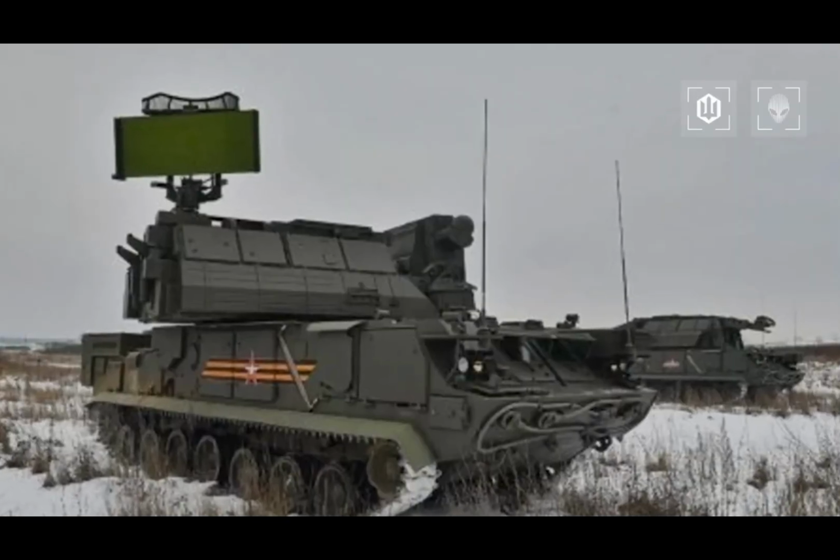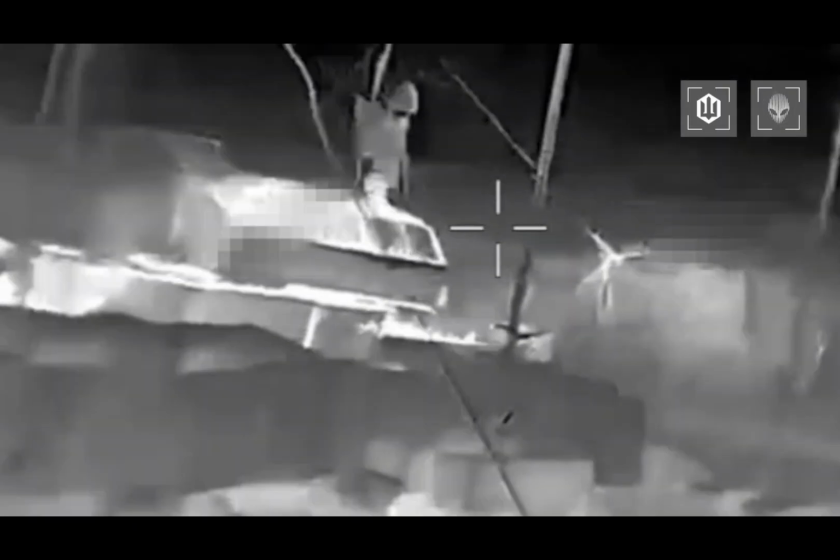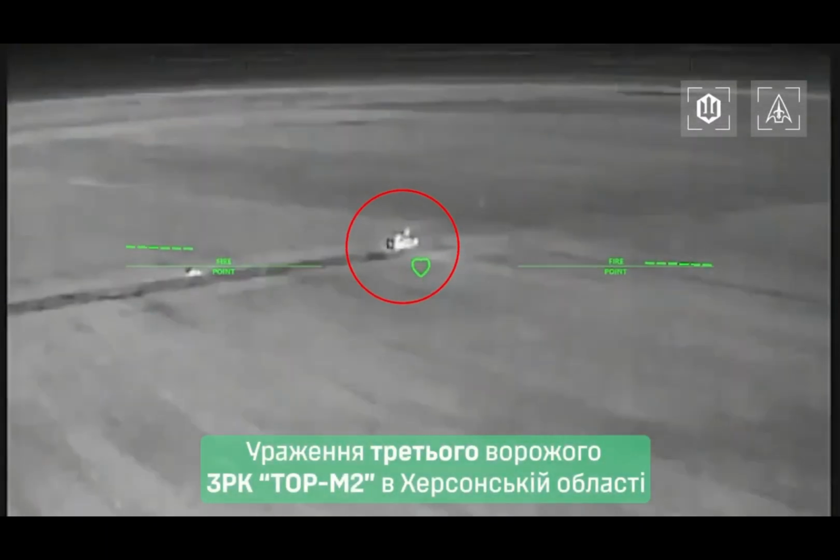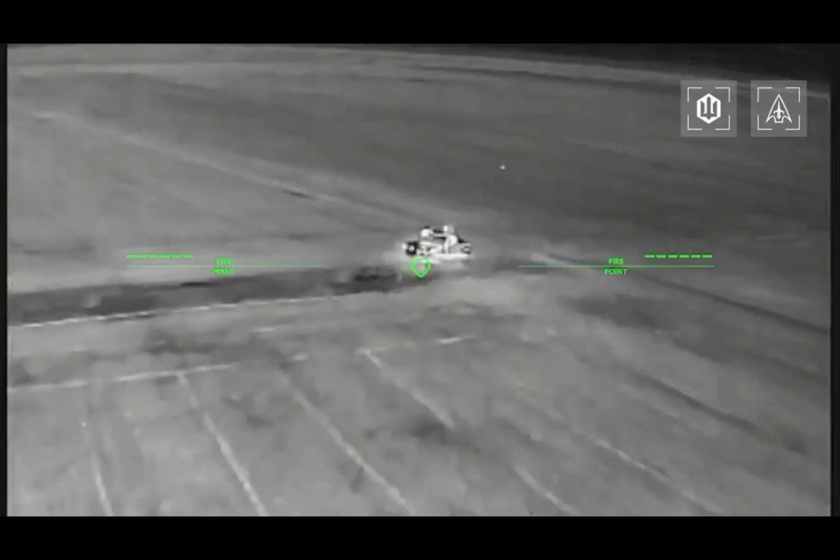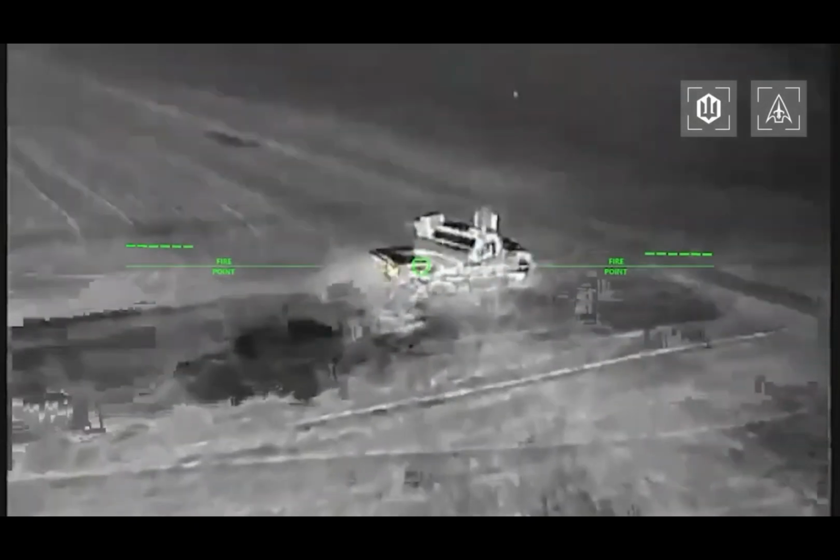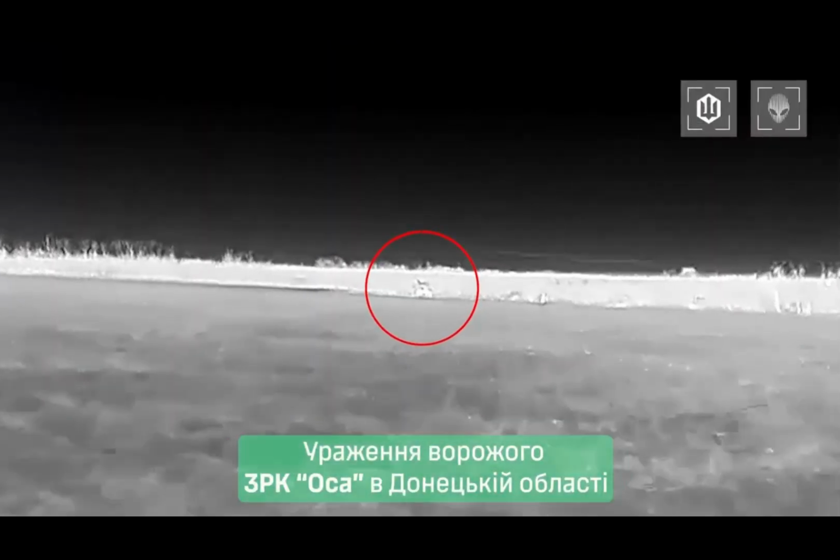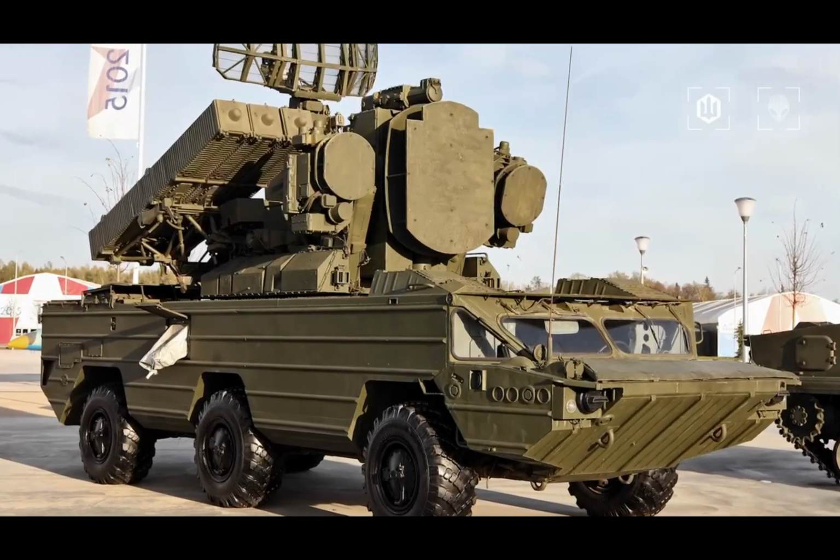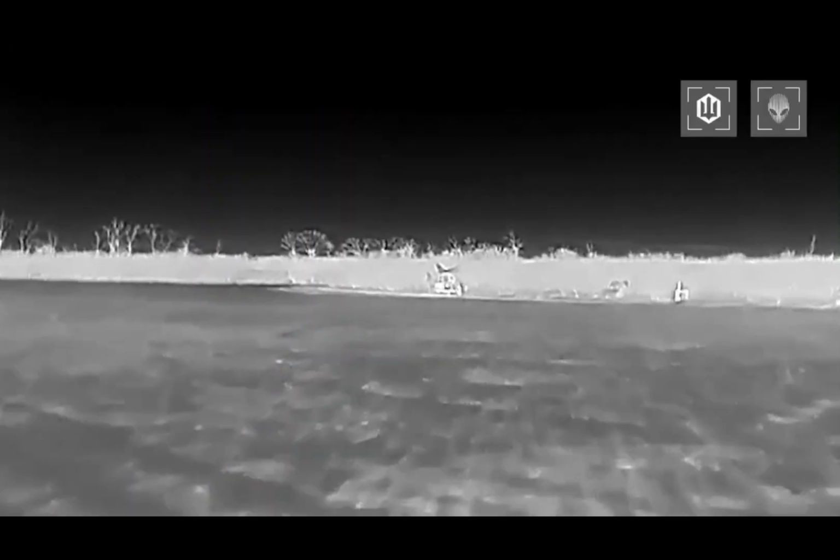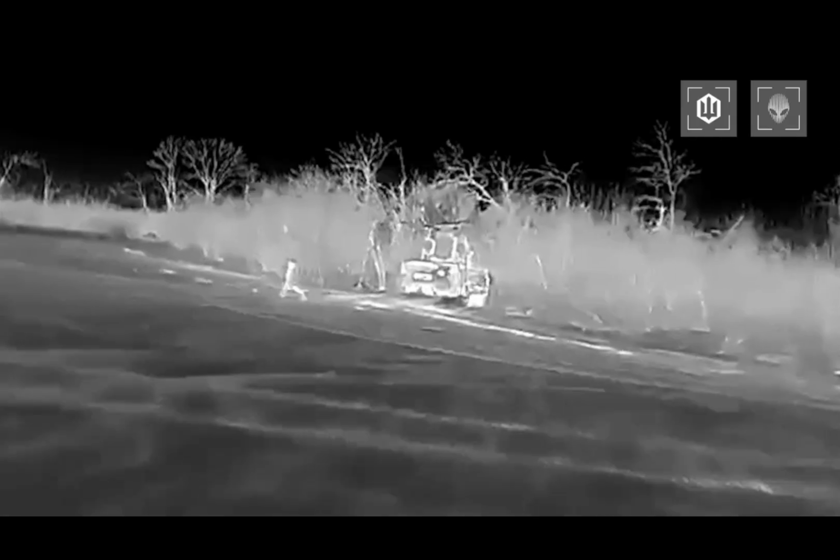This is the second Russian Tor M2 system lost within a short period of time. If you thought that was all, think again. This is the third Russian Tor M2. In total, $81 million disappeared in a single night. The OSA air defense system is a Soviet-designed, Russian-operated, short-range surface-to-air missile system valued at approximately $4 million. Amid shortages of more modern equipment, even legacy systems like this can still be seen in service.